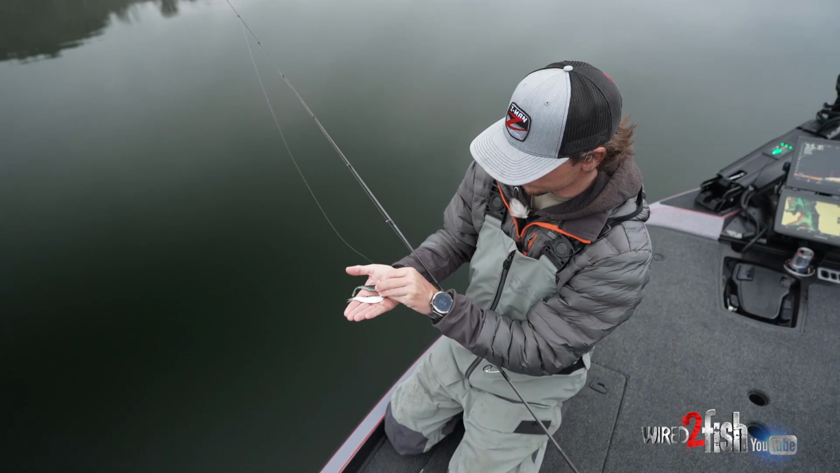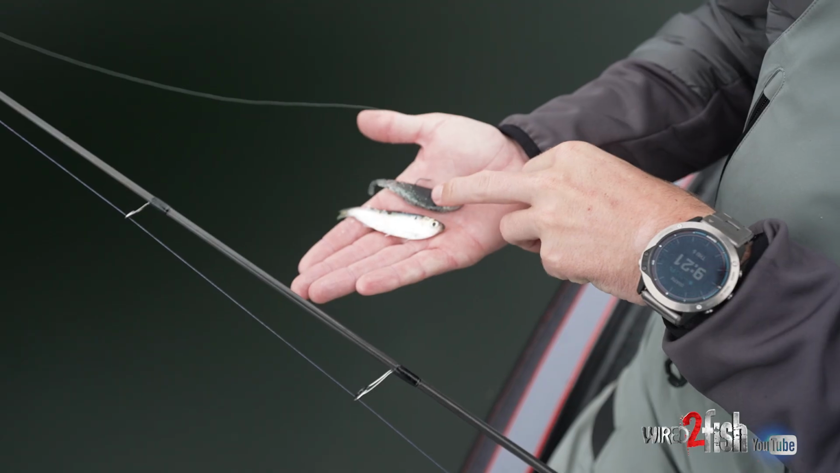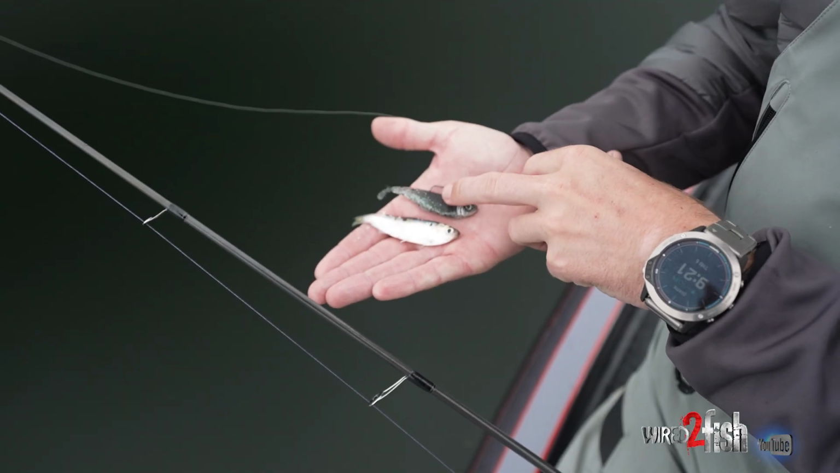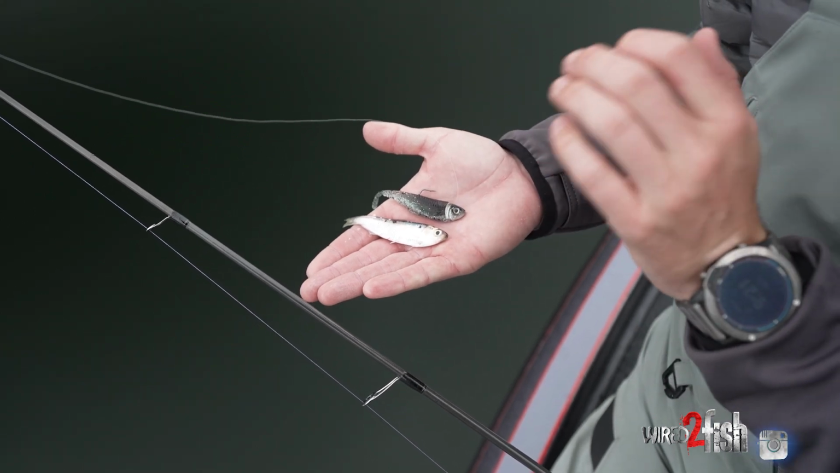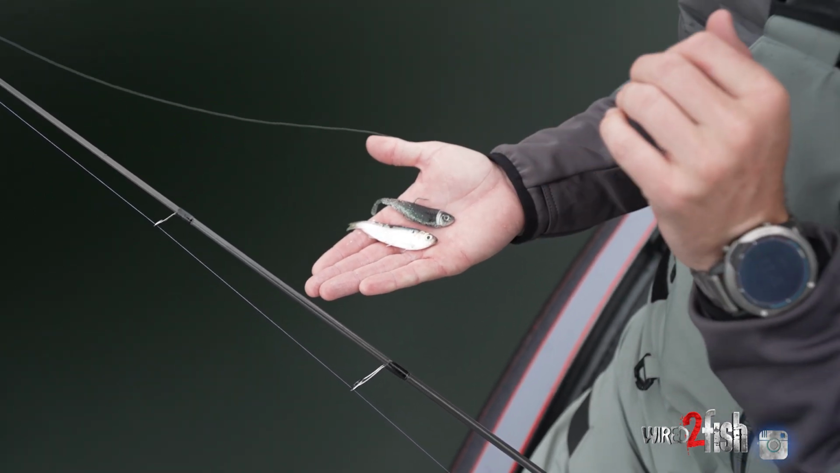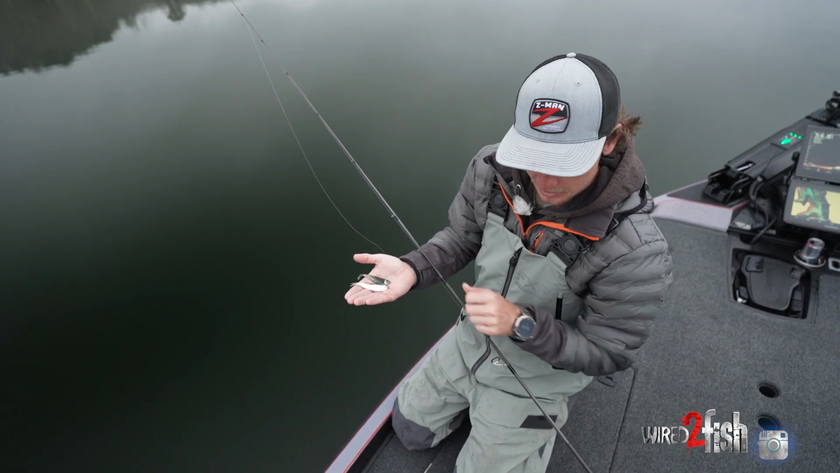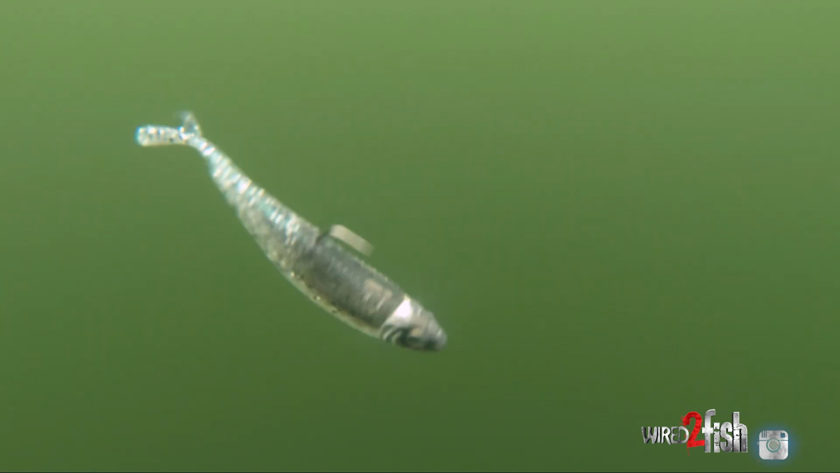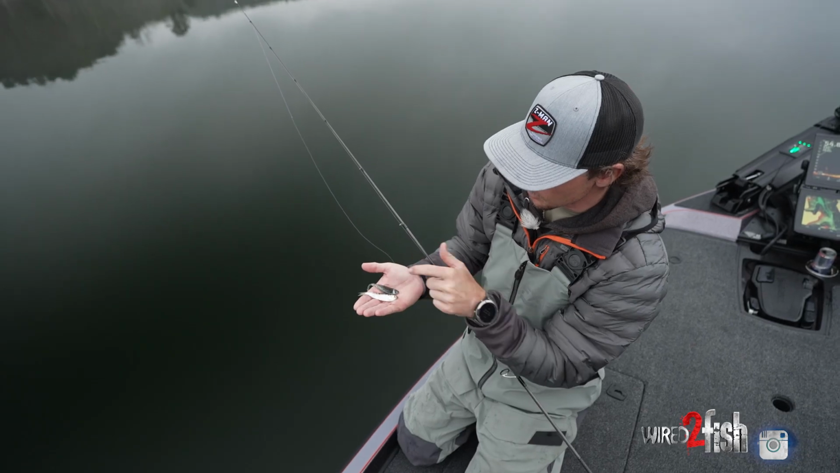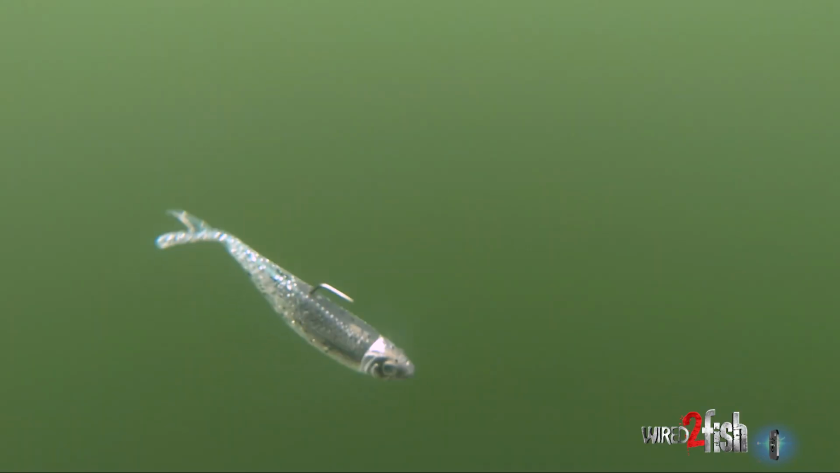My big deal is size. If I can get the size down, the profile down, the color is obviously very important, but when you're catching them this deep, you really want that size. And when I'm down there deep, I've got this little bit darker color. It's a shad pattern, it's called bad shad, but it's a little bit darker on the top, and that's because down there deep, I want that silhouette of that size profile more than anything. And then that natural shad pattern does play a factor, but I need that silhouette more than anything.